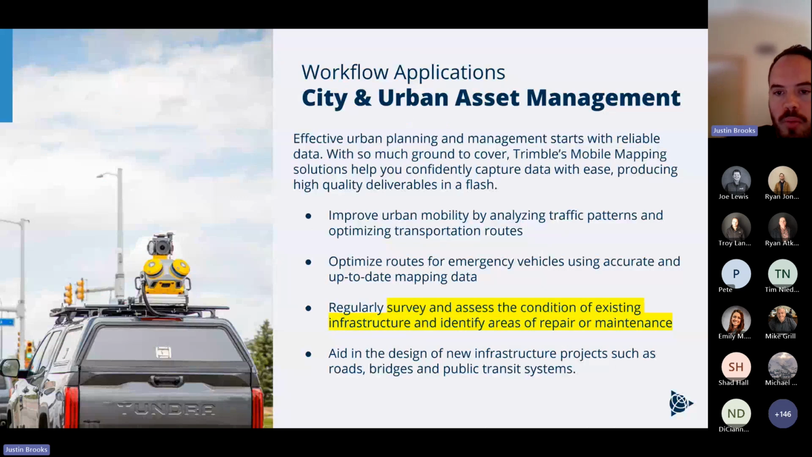And for city and urban asset management, this is great for optimizing routes, mainly for surveying and assessing the condition of existing infrastructure. Definitely easily identifying certain areas that might need to be prioritized for repair and maintenance. Obviously, we can pull out things like signs, poles, trees, curb and gutter, all of that kind of stuff pretty easily now with this one system, and essentially bring the in-field survey back to the office, right? And keep people safe and do it at a much faster rate than you'd be able to do these things conventionally.